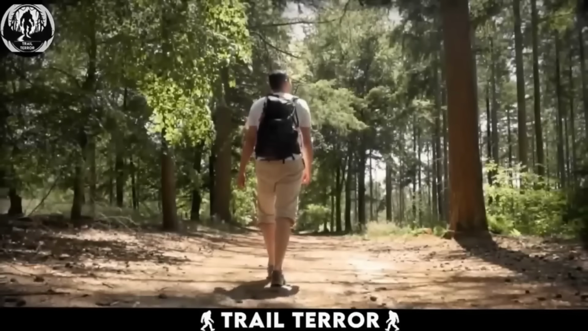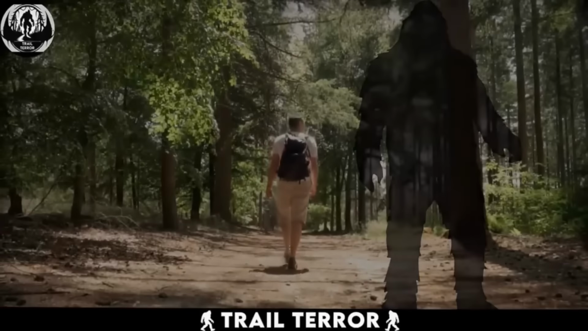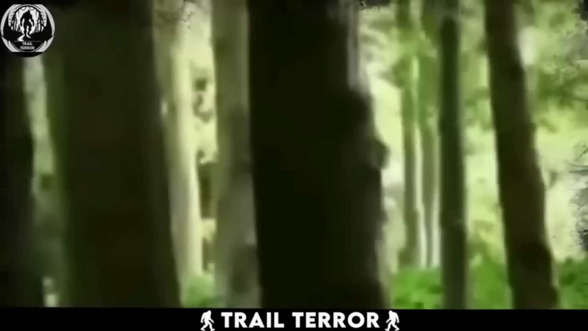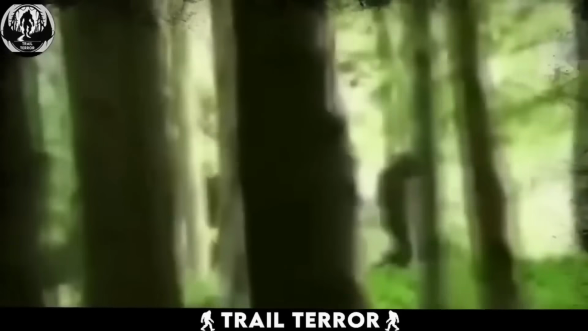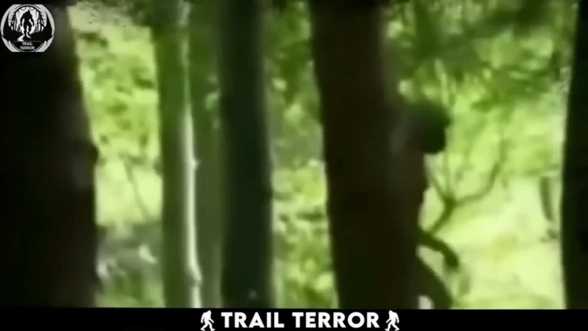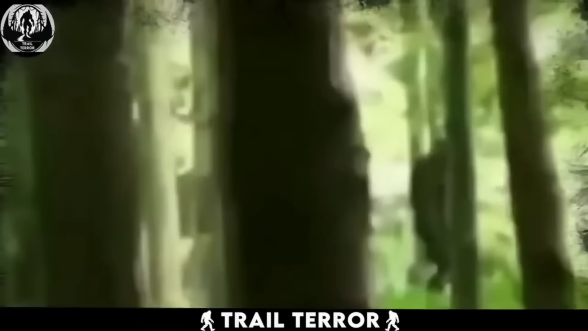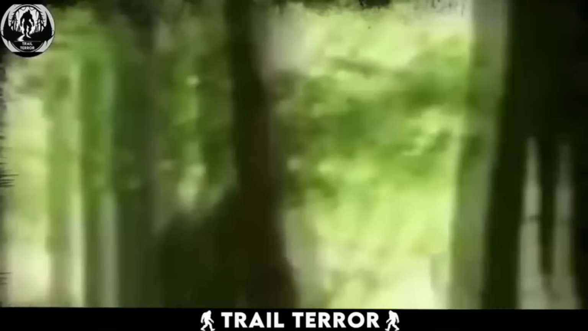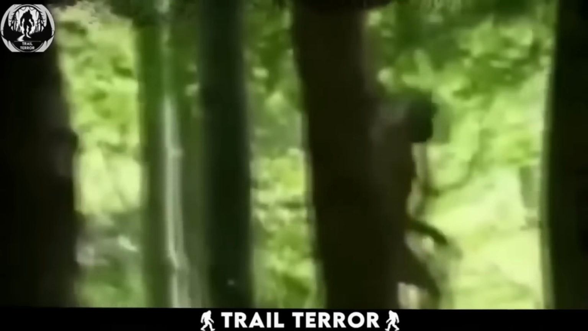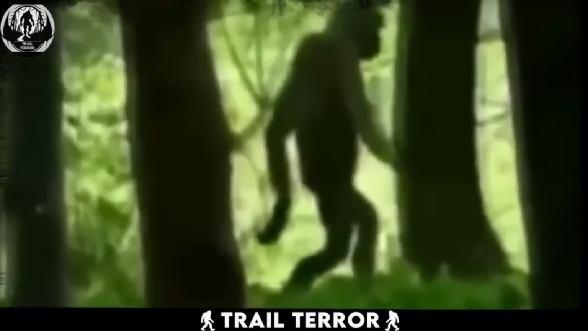In another video recorded by a hiker, we get a close-up look at what appears to be a Bigfoot. The footage captures a massive creature resembling Bigfoot crossing through the forest. The creature exhibits long ape-like arms, while its legs have a more human appearance. Its walking style is humanoid, and the creature's overall size is quite large. From the vantage point in the video, this creature seems to be a hybrid of an ape and a human, aligning with the typical description of Bigfoot.